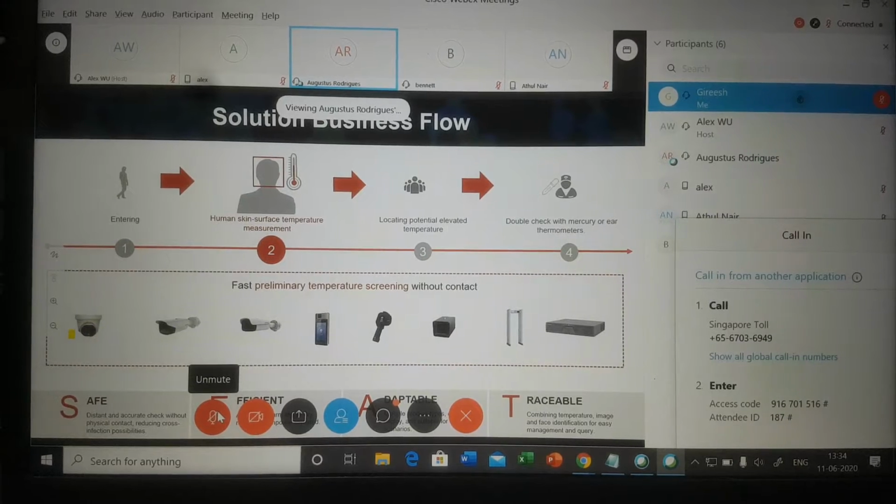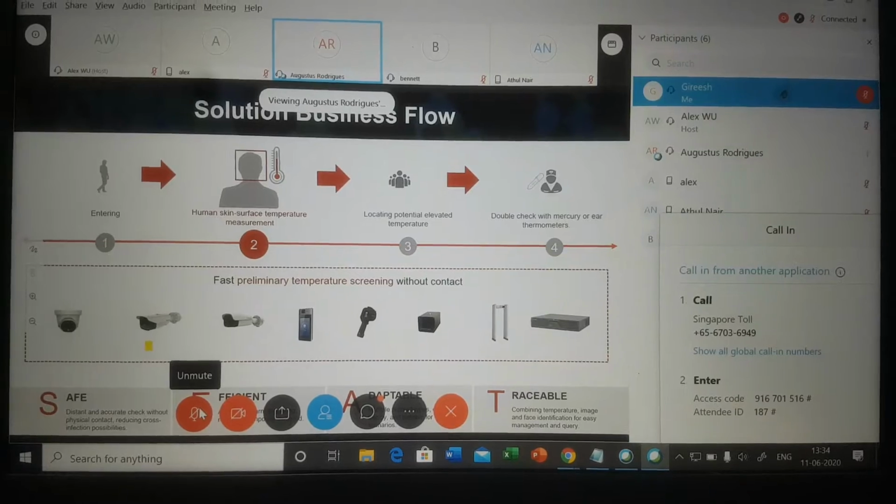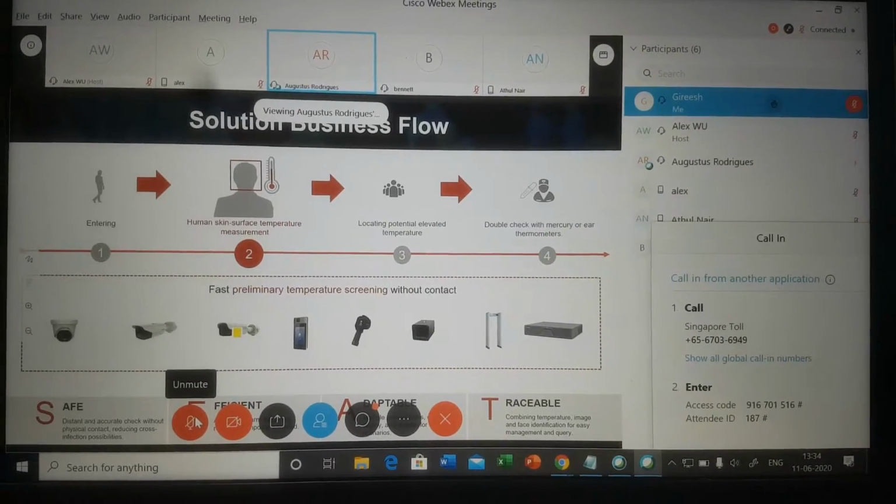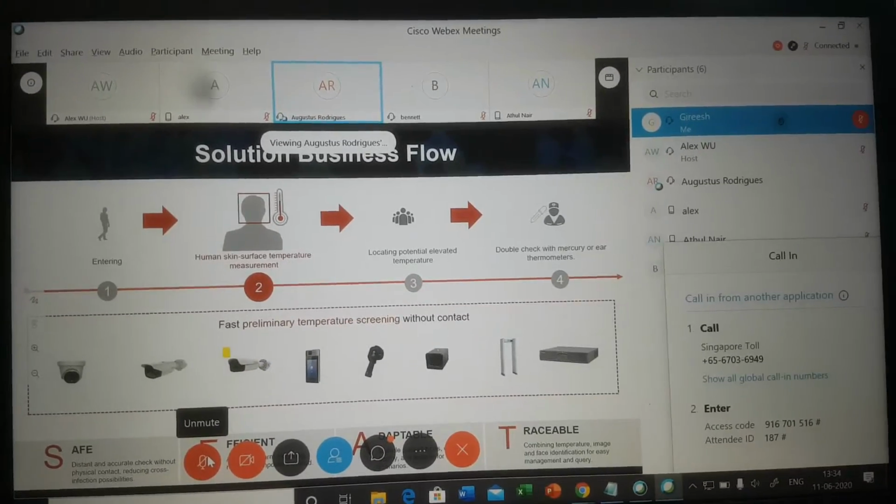We have a turret camera, we have a bullet camera. These two cameras are mounted on a tripod, and the third one is the bullet camera, which is used on a wall basically. So you don't want any tripod, we can fix it on the wall itself.